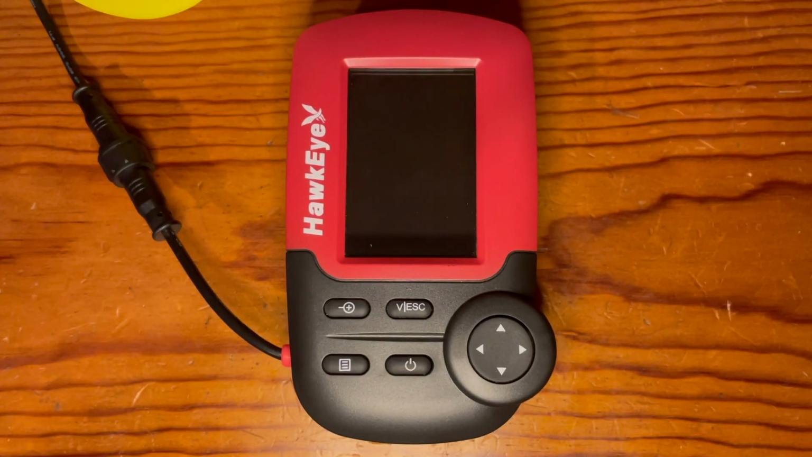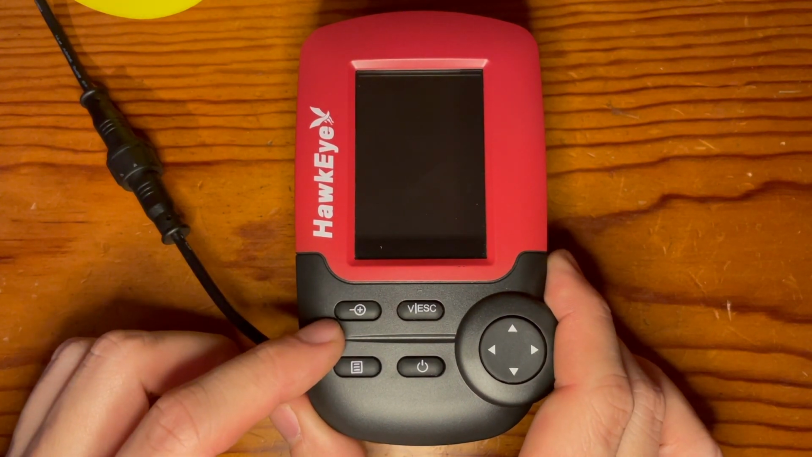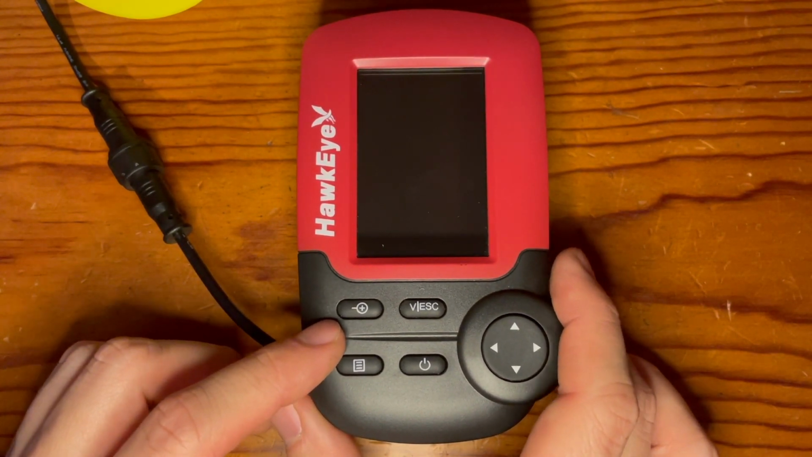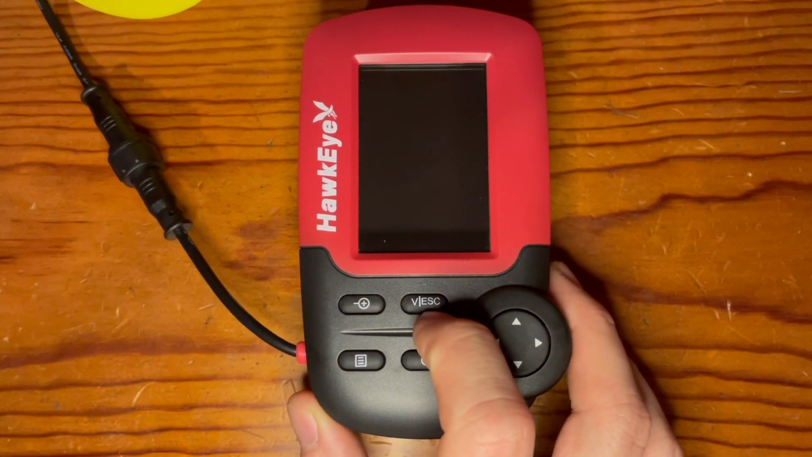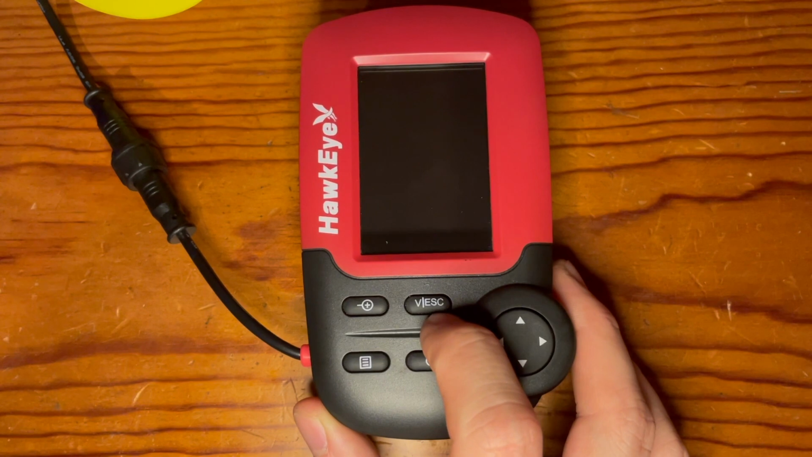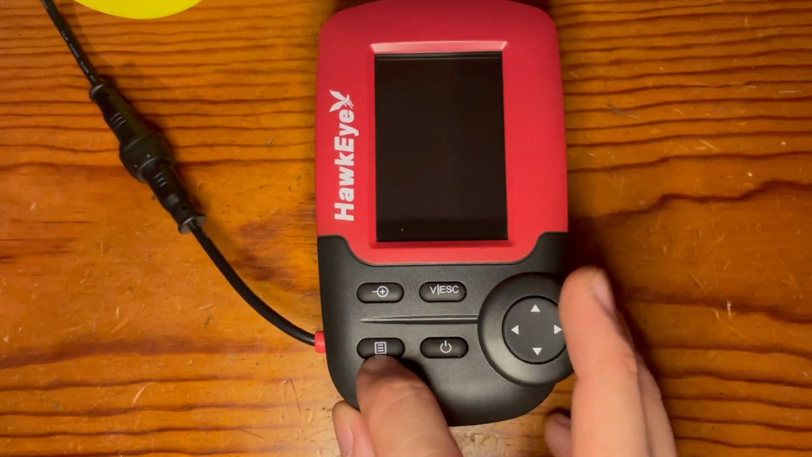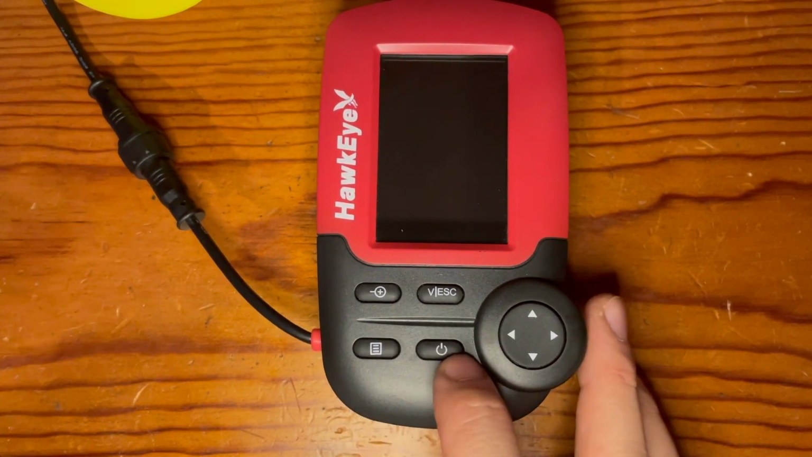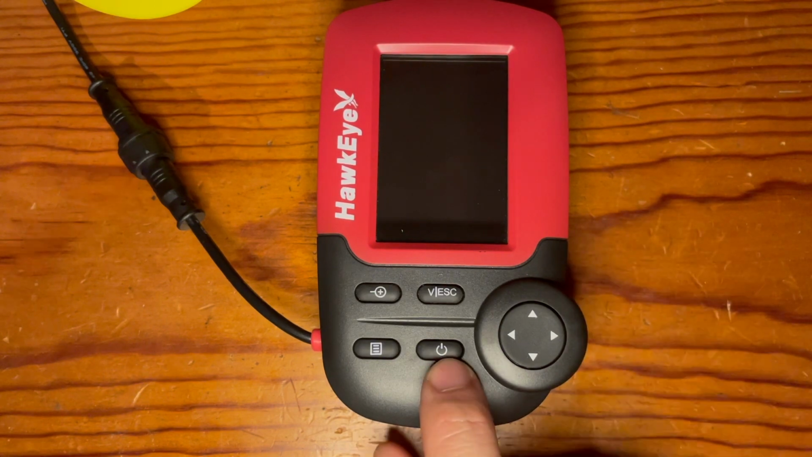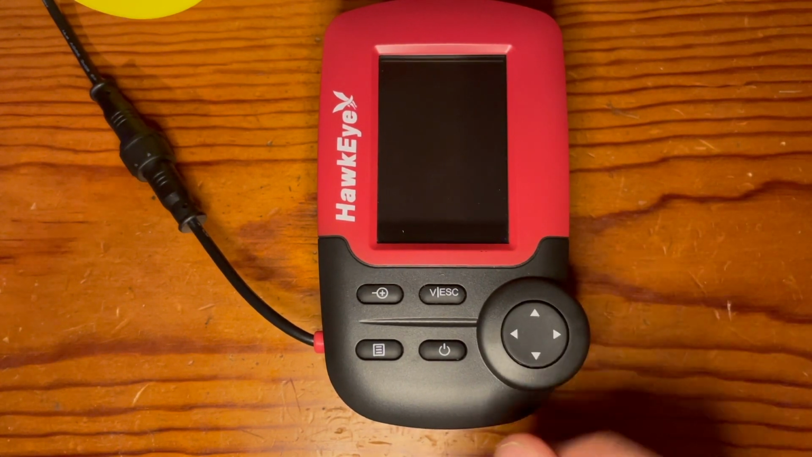So there's only a few buttons on this fish finder. We have the hourglass with the plus here, which acts as the zoom or enter button. We have the V escape button here, which is to escape the menu or a frequency select. Next over here is the menu option, and it also gives you the feature setup as this dual purpose. The power on and off here, and then also screen hold. And then these are your directional arrows for navigating through whatever menu you're looking through.